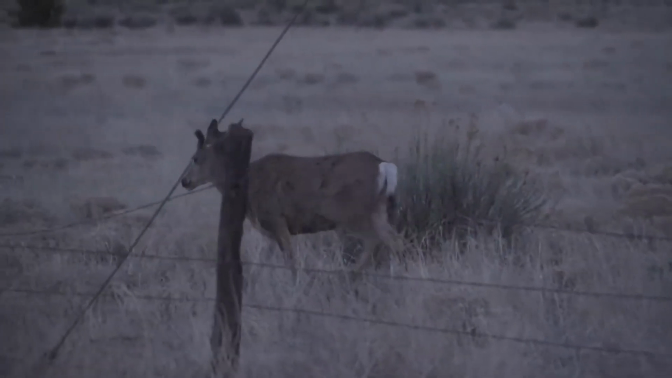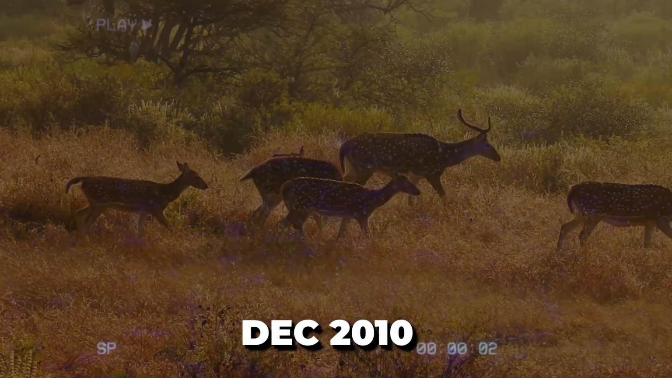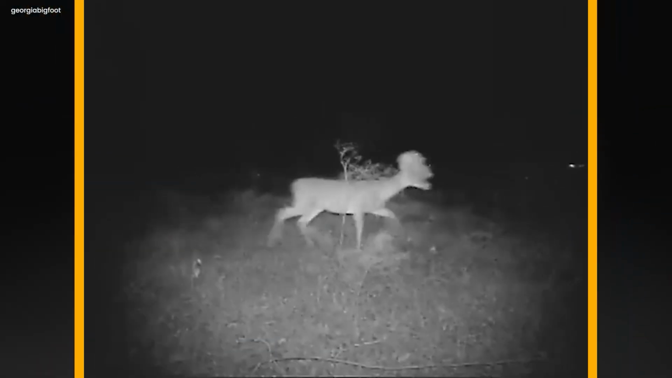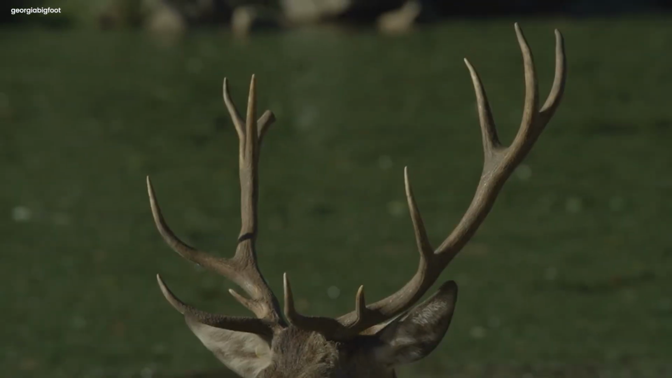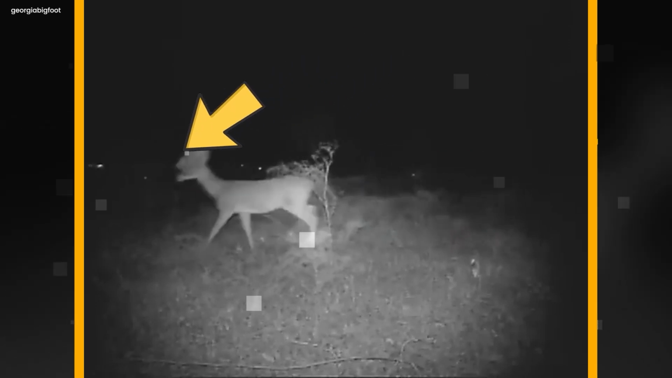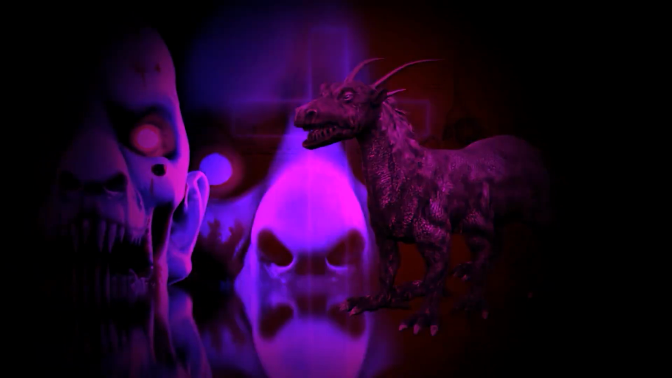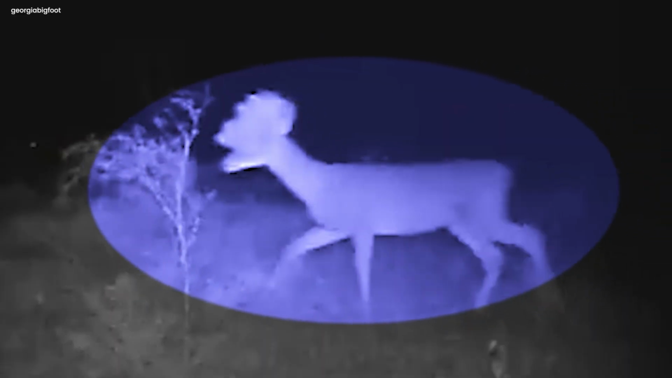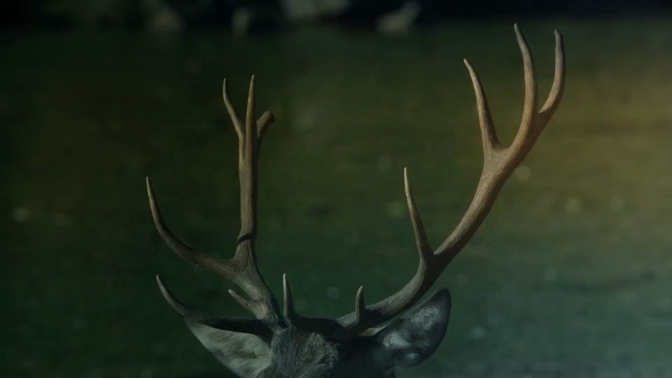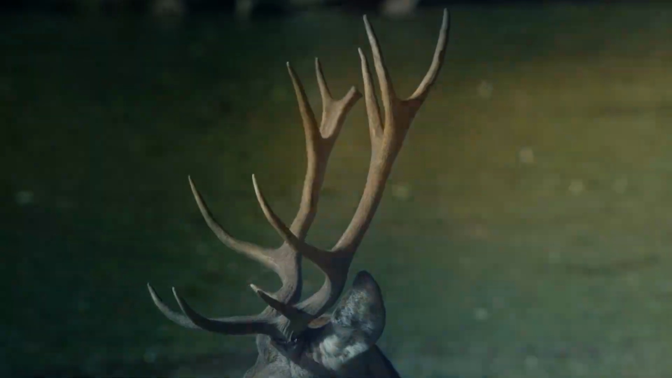A strange deer sighting. Okay, so in December of 2010, something really weird was caught on a trail cam. At first glance, it seemed like a regular deer, but when people took a closer look, they noticed its antlers were all twisted and bumpy. Not the usual ones you'd expect. Experts think it might have been some kind of antler warts, but others are convinced it was a mutant creature of some sort. The video is pretty haunting, and it leaves us with more questions than answers about what kind of creatures might be out there in the dark of night.